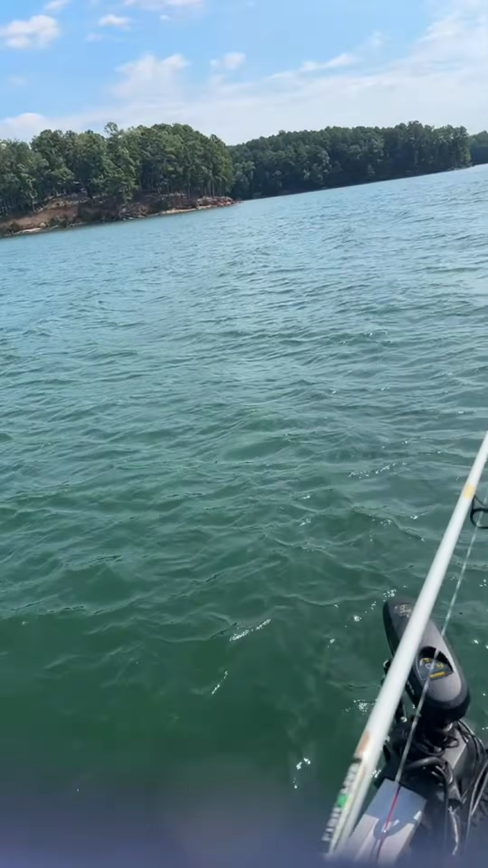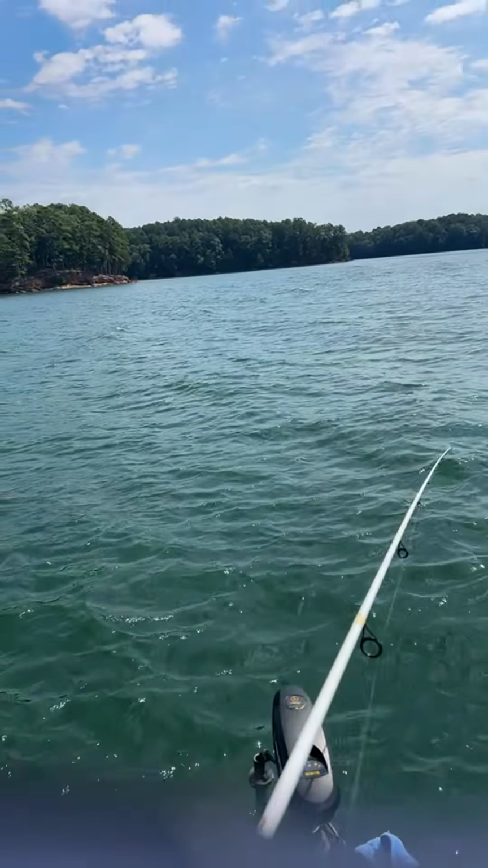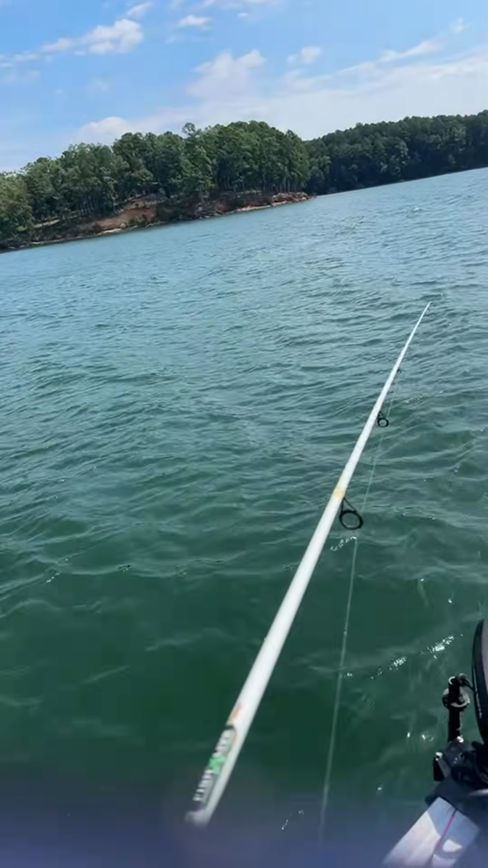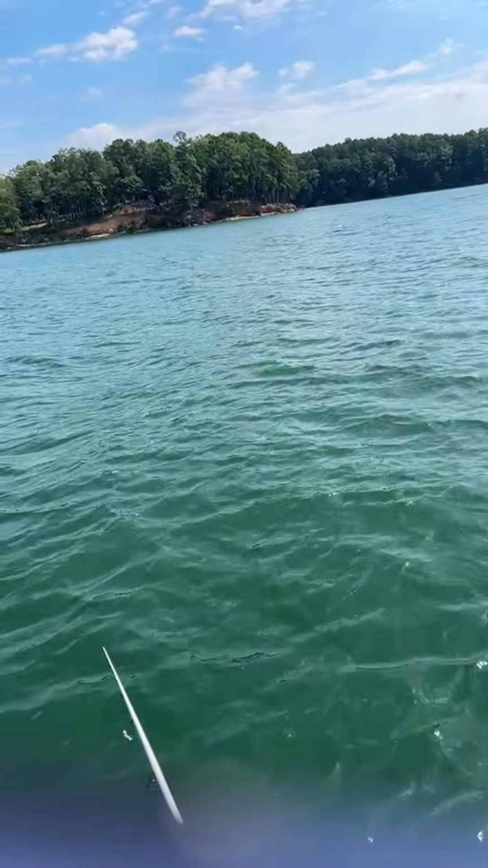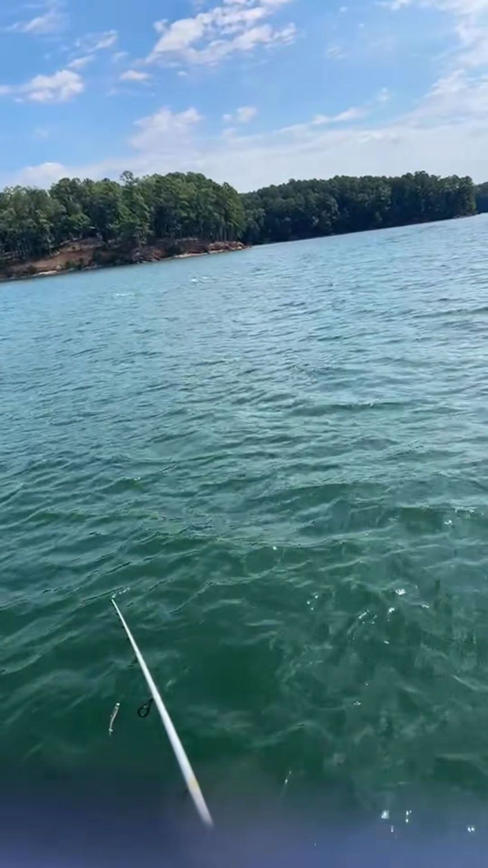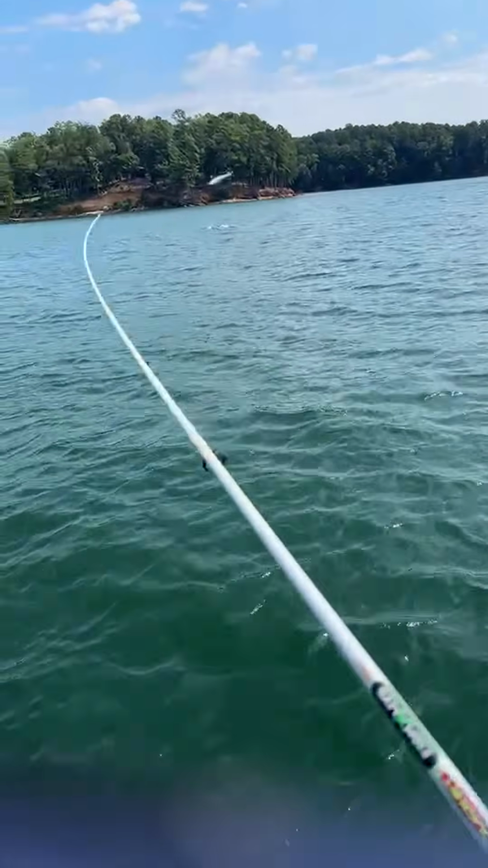Rusty says, are you live scoping? I'm trying, Rusty. I'm not really good at it. That's what I came out here to do today, to see how these guys are able to get out here and do that. So that's what I'm trying to do, but I'm not really good at it. It's fun, though. It's fun.